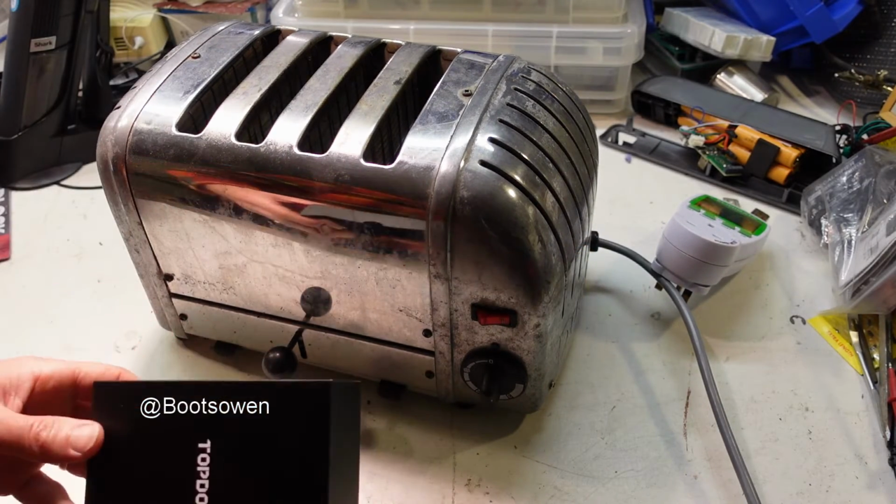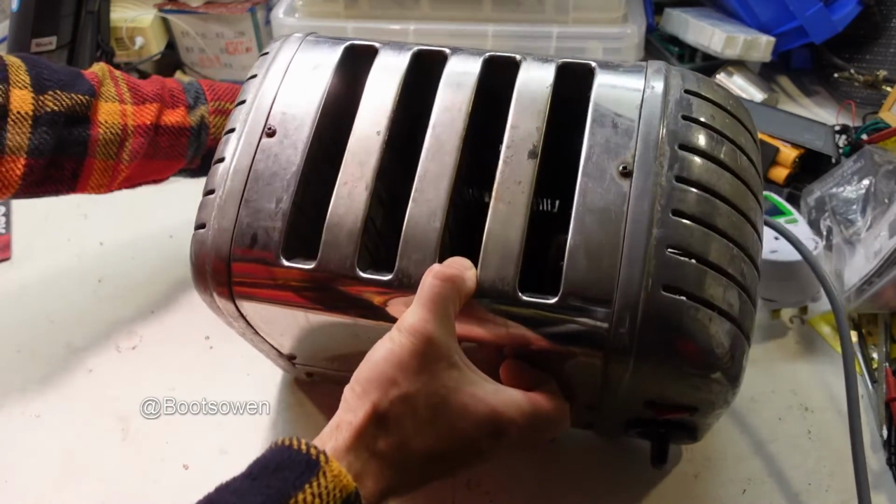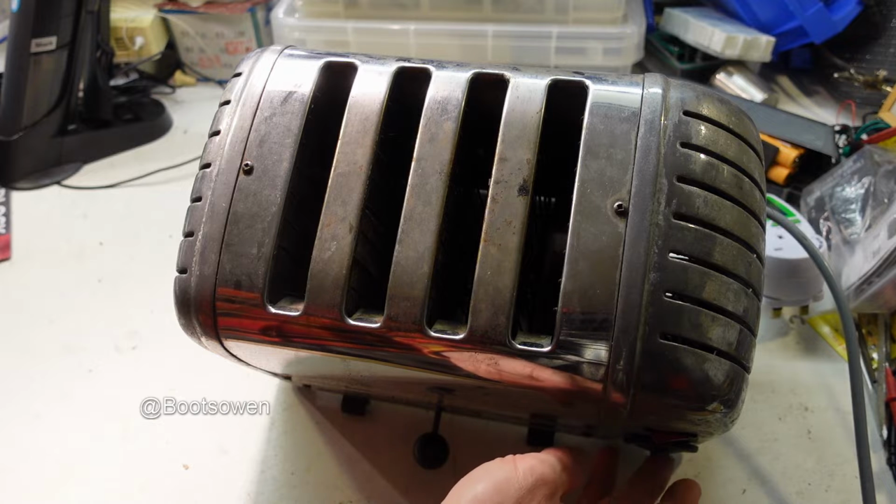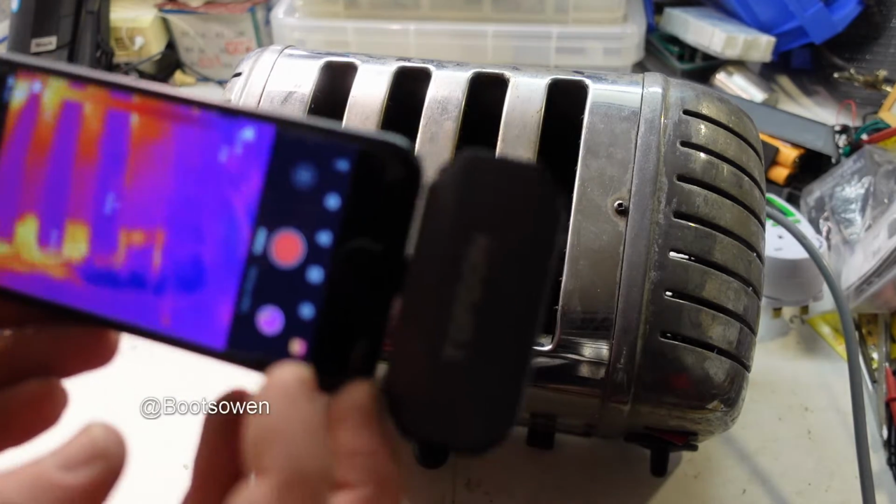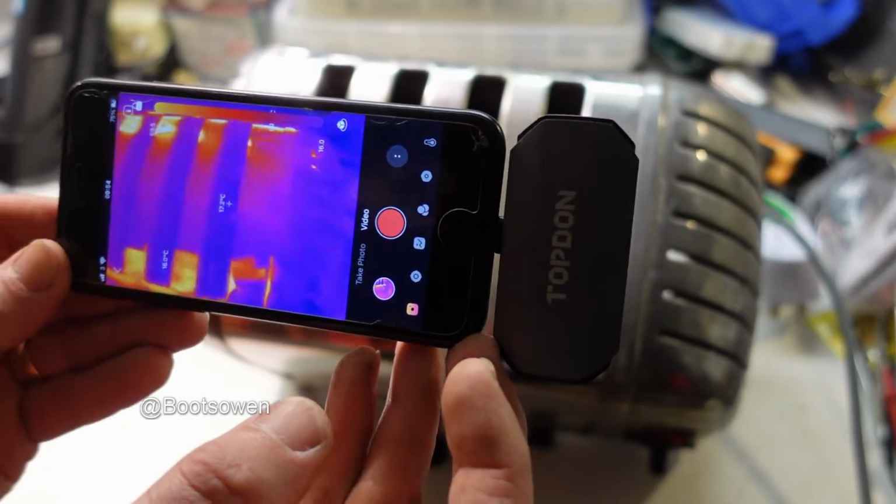So then, how are we going to best see this one? Let's put it over here. Let's tilt it up again. Hoping we'll be able to get a good shot here. So it's set to, let's set it to 2 slices here. And let's turn it on in a second. Let's have a look at it first. So you can see in the hollows there, it's all cold.